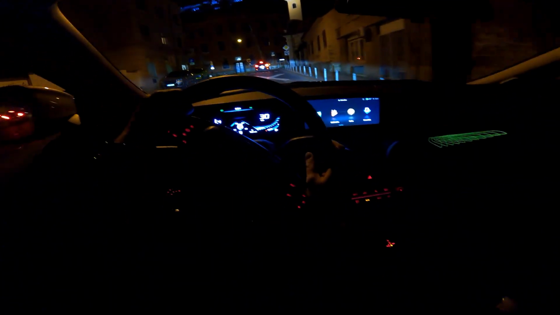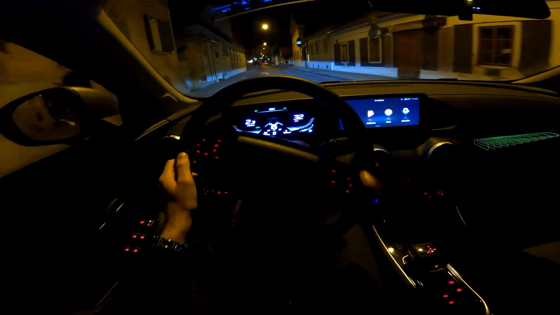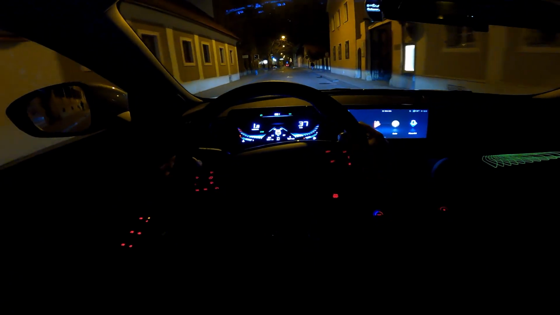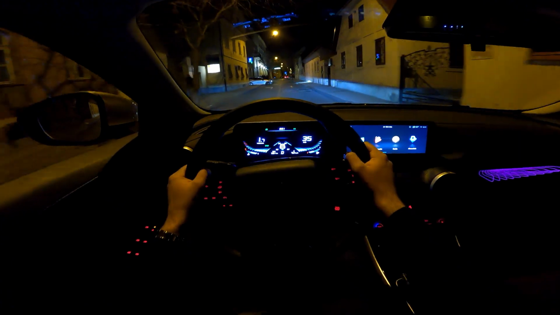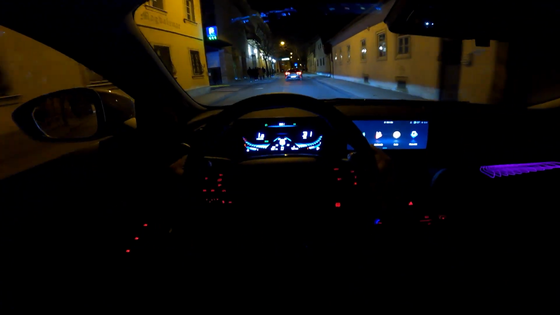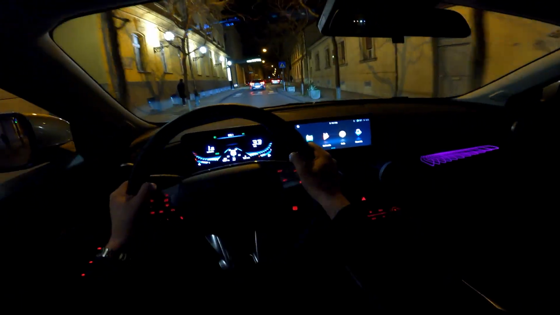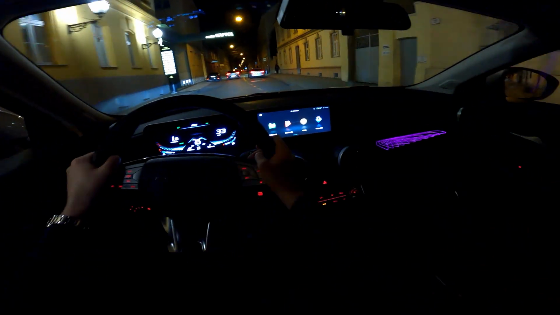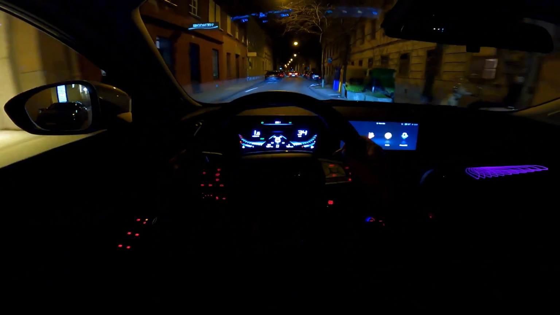See the nice ambient light. Now it's green. And now it's purple. So you see, this is the one that I was talking about. Looks very nice.